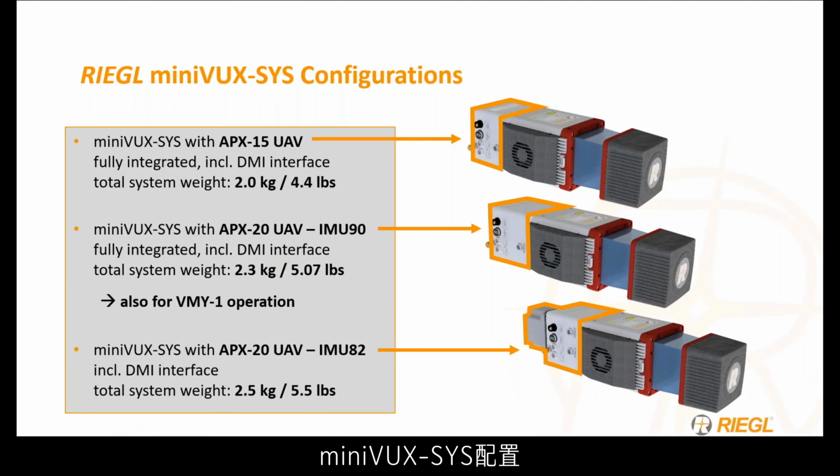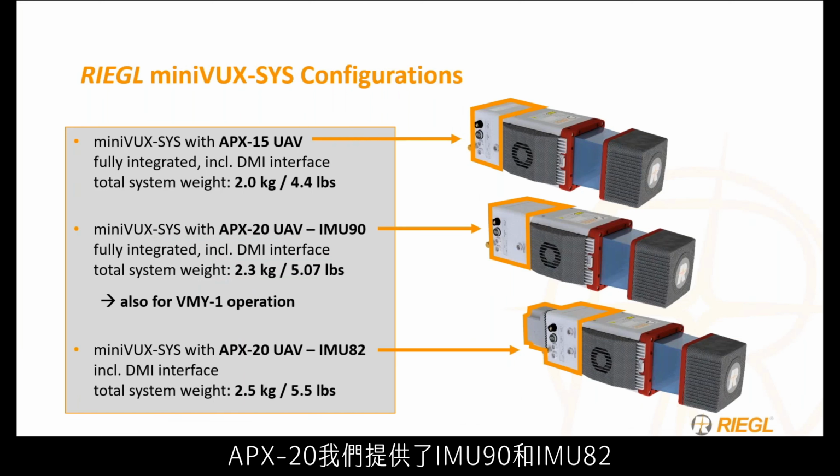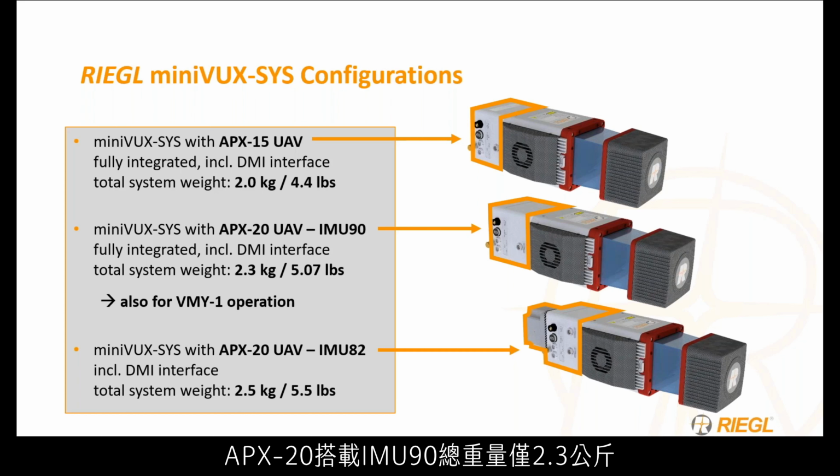To start our Minivux SIS configurations, we do have the same APX15 and APX20 product line as before. The APX20, we offer an IMU 90 and an IMU 82. These scanners are very lightweight, with a total system weight of 2 kilograms for the APX15, 2.3 for the APX20 IMU 90, and 2.5 kilos for the IMU 82, meaning these are great for small multi-rotors and for, again, getting into LiDAR. All these scanners also come available with a DMI interface, meaning they can be used for mobile systems as well.